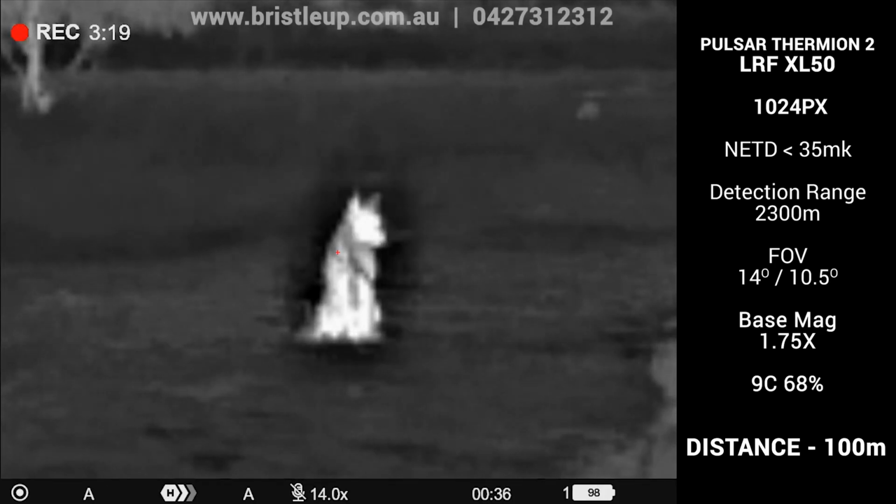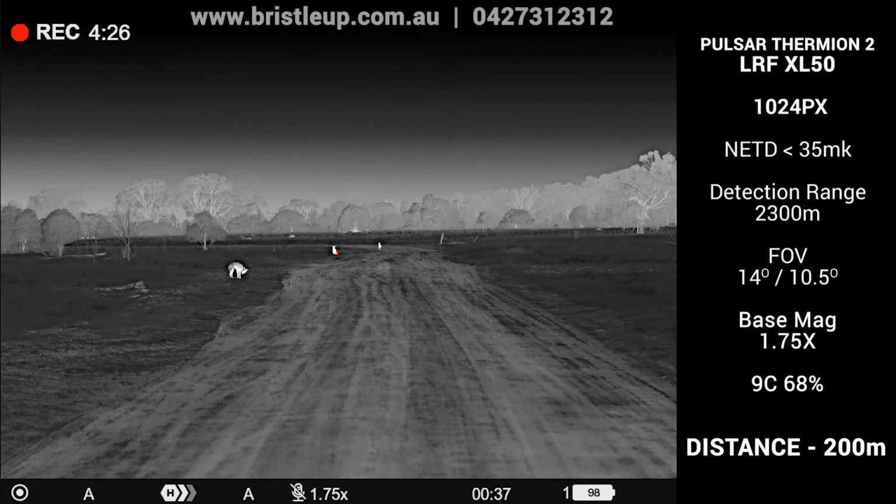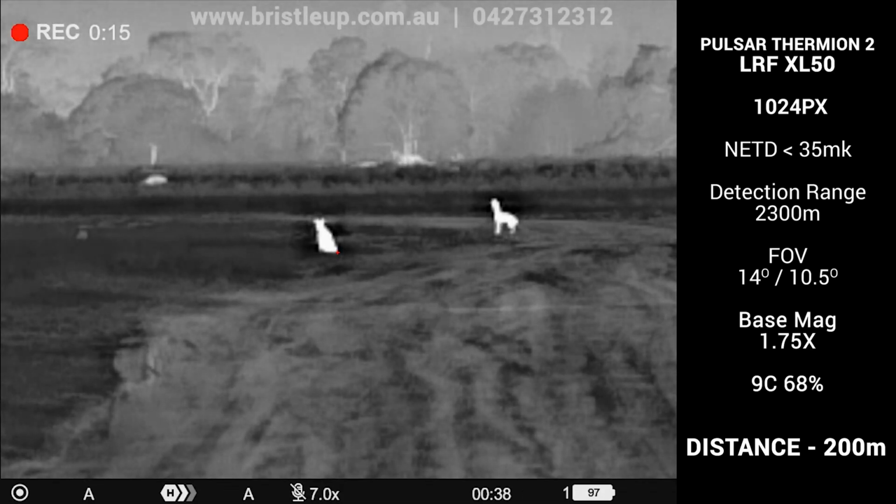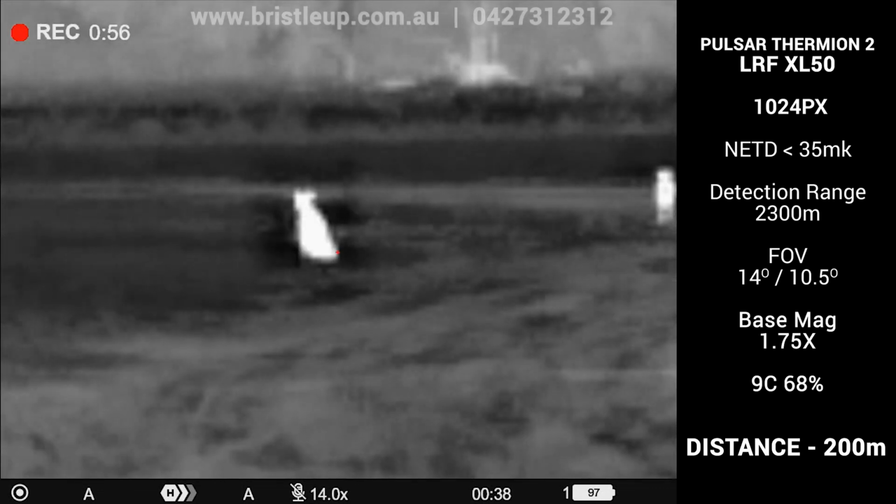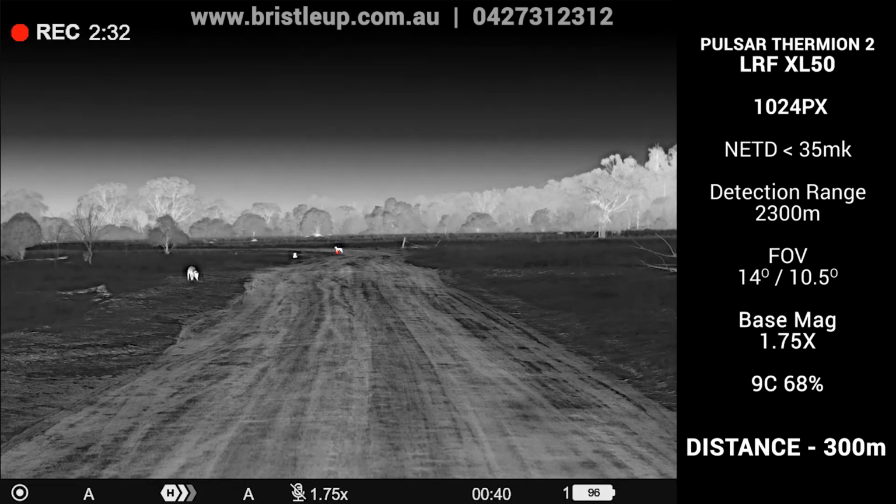That is why latency is very important. The time it takes for the scope to show you what is actually happening in reality can drastically affect your shot placement, particularly on moving targets. So if you do a lot of shooting where your target is on the move, this will definitely be a product worth considering. Pulsar thermals have been trusted amongst the professionals in Australia for a long time now, particularly around being reliable, accurate, and having low latency.